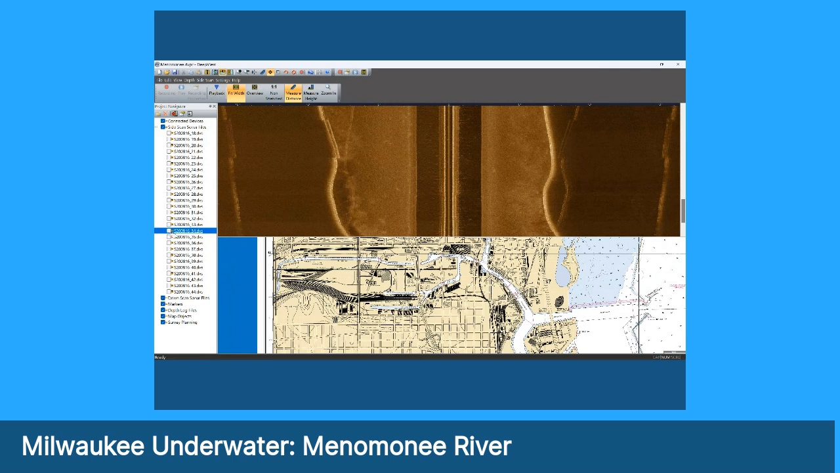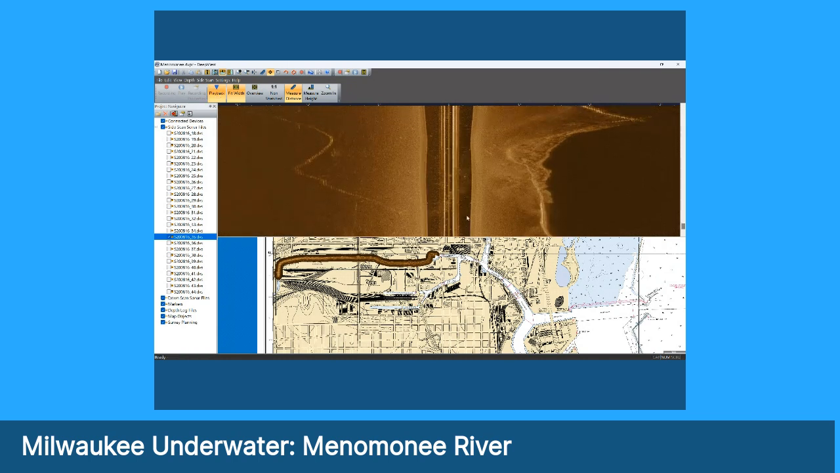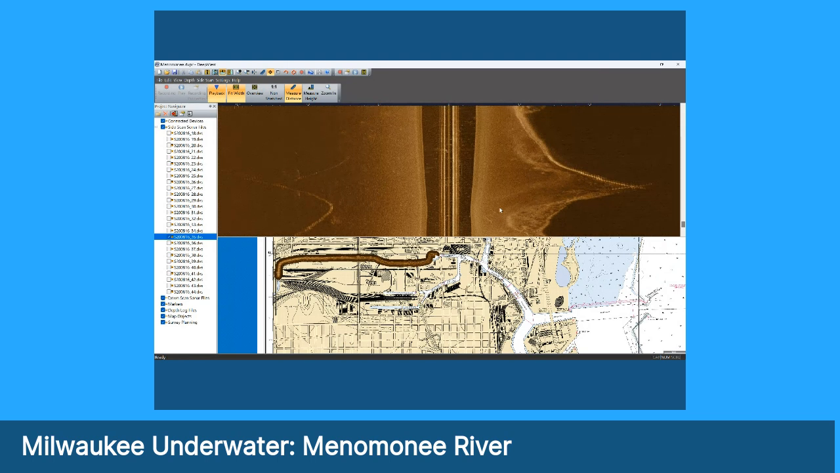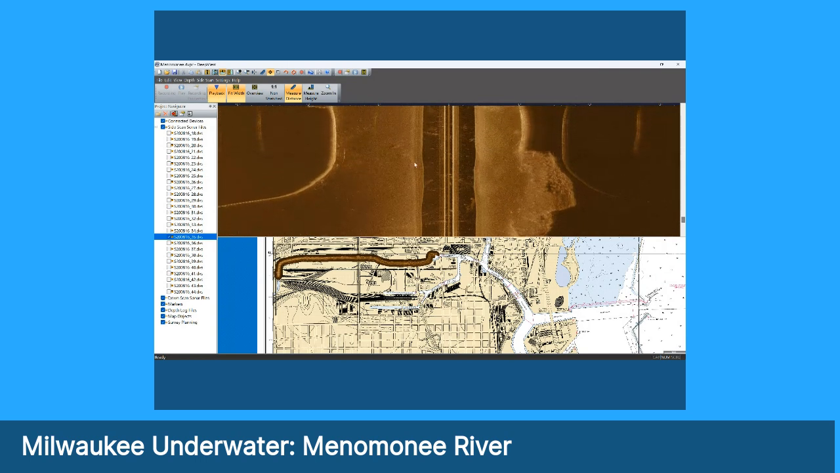Okay, this is our main run up the Menomonee River right here. This is a long run. I forgot to shut the track off, so you get to see it both ways, the up and the reciprocal. And this was interesting. So buckle up. Here we go. I believe we may have imaged a kayak in here. I had it marked, and I was wanting to show you, and I couldn't find it again. But there's a pretty good view of a kayak in here.